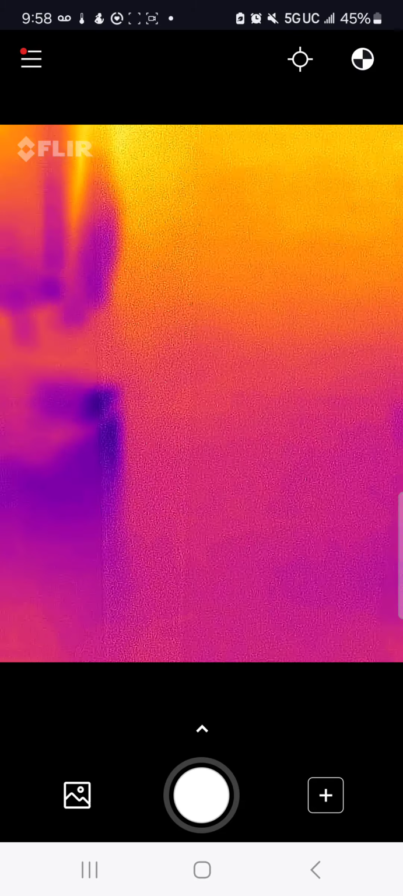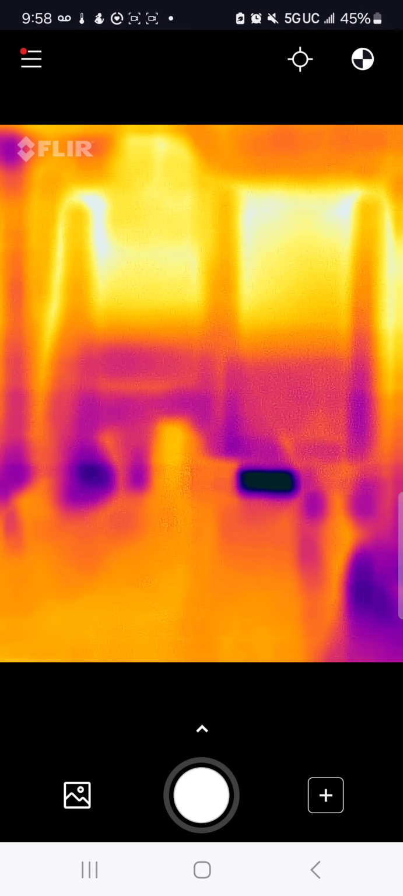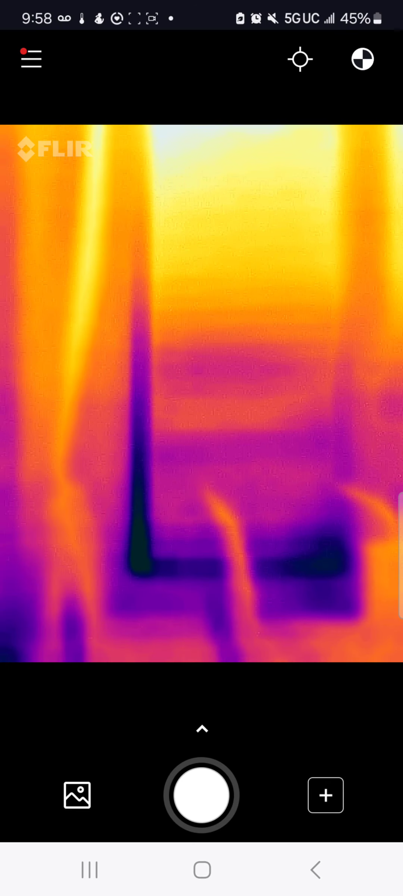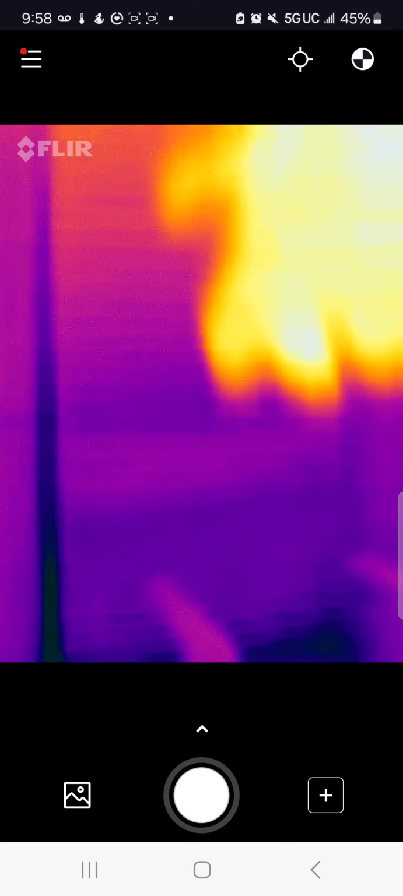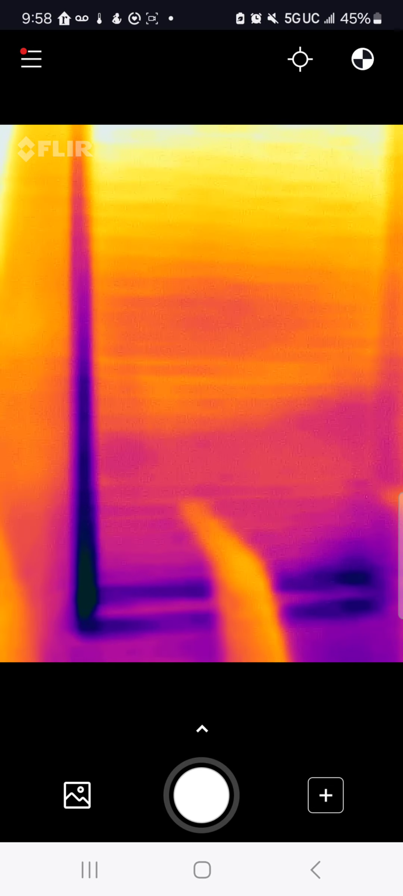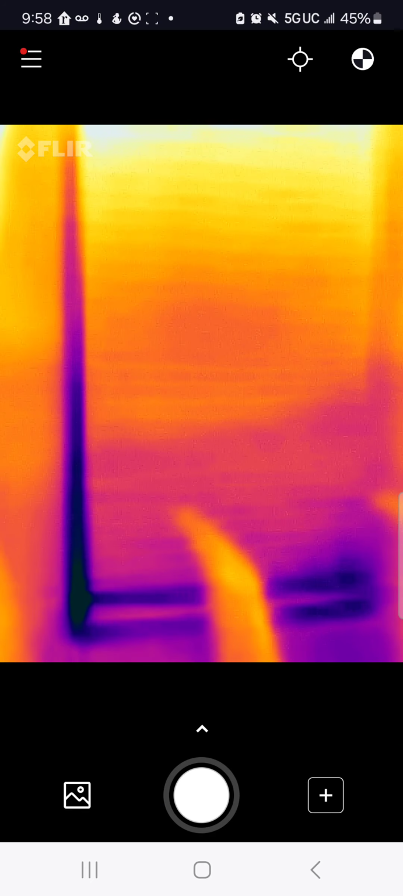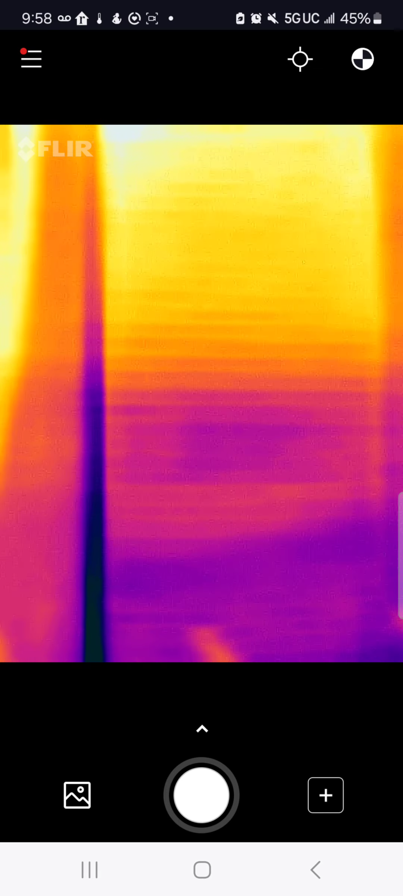This wall in front of me looks good. Okay, let's look at these windows, long windows, and you can see in the windows there is a blind. You can see around the window, around the blind, these blue areas, which seem to be colder areas than the rest of the window or the wall.